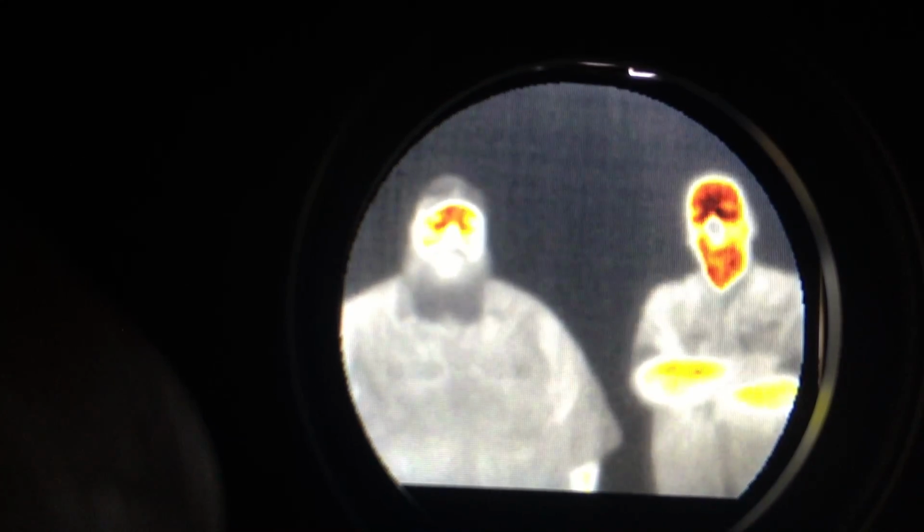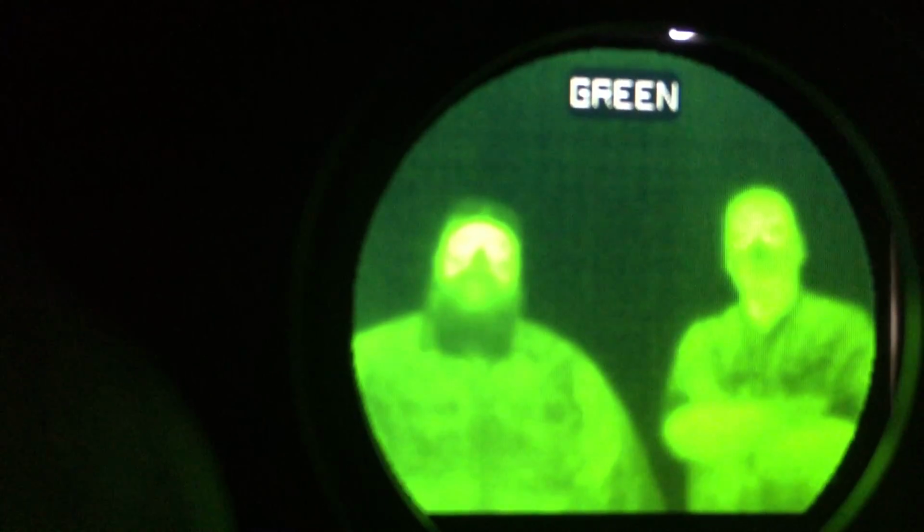Well, Mike's going to click through the different modes to show you the different colors. You got white, black, red, green, and back to white. You got red, high black, I think is what they changed.